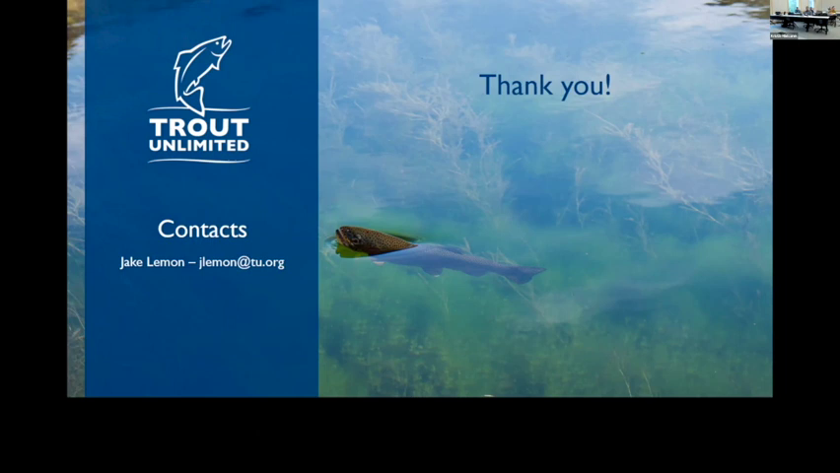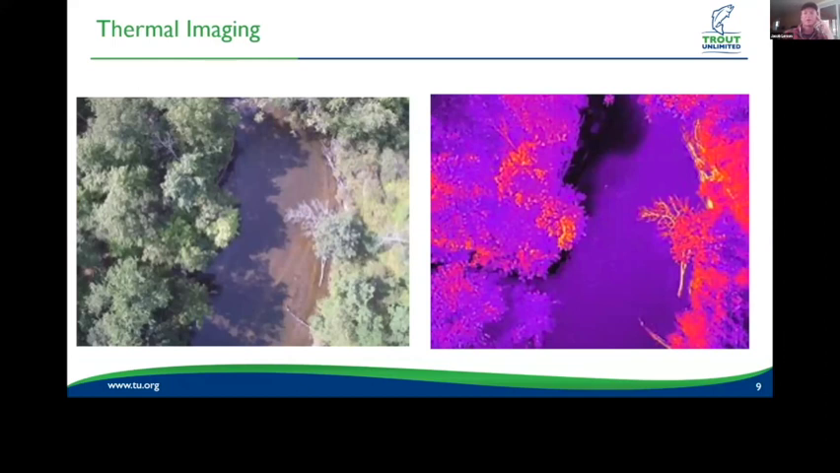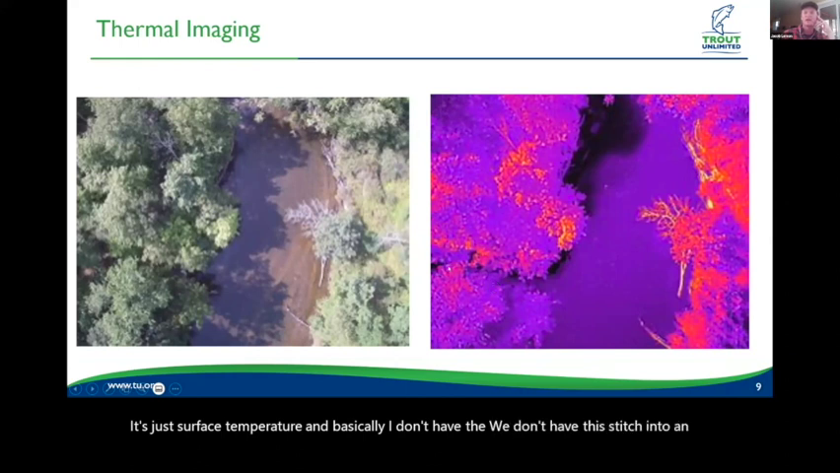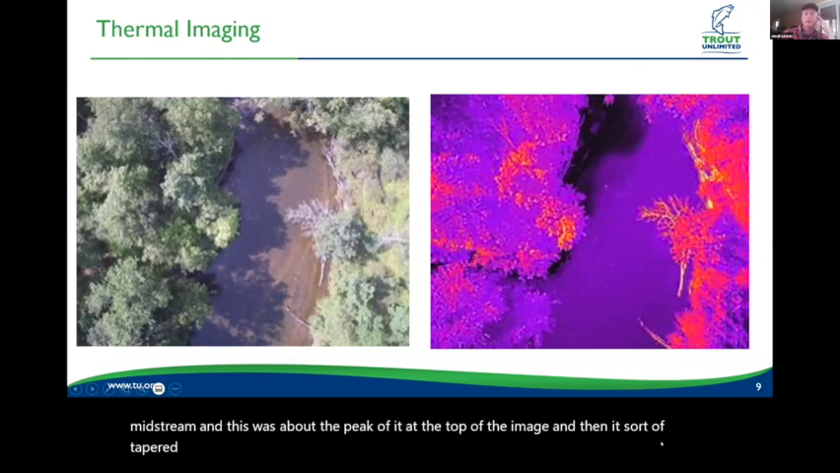Well, I was also wondering, with that plume, a cold plume going into warm water, it should sink. And the fact that he was showing that plume pretty quickly, what's the depth that reads? I assume it's just surface temperature. Yeah, it's just surface temperature. We don't have this stitched into an orthomosaic, but with this plume from this tributary, you saw it billow out about to midstream, and this was about the peak of it at the top of the image, and then it tapered off as you move downstream. So it is just capturing that surface water temperature.